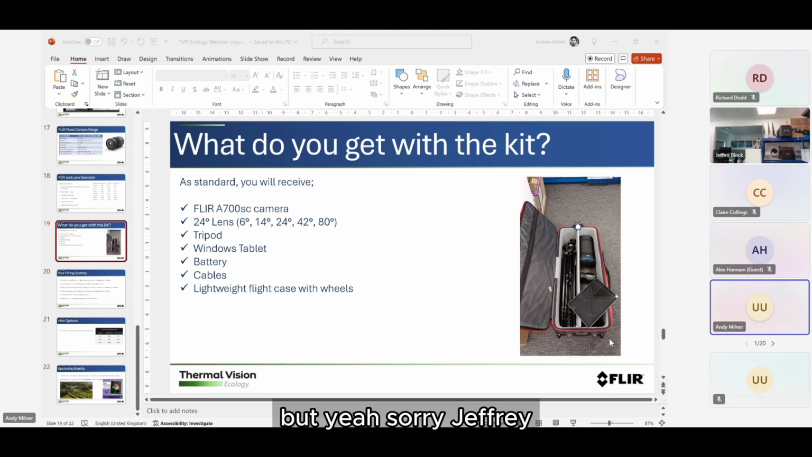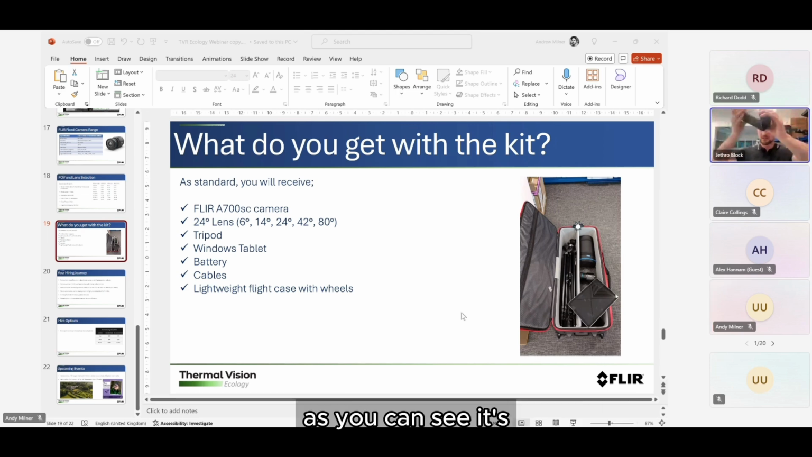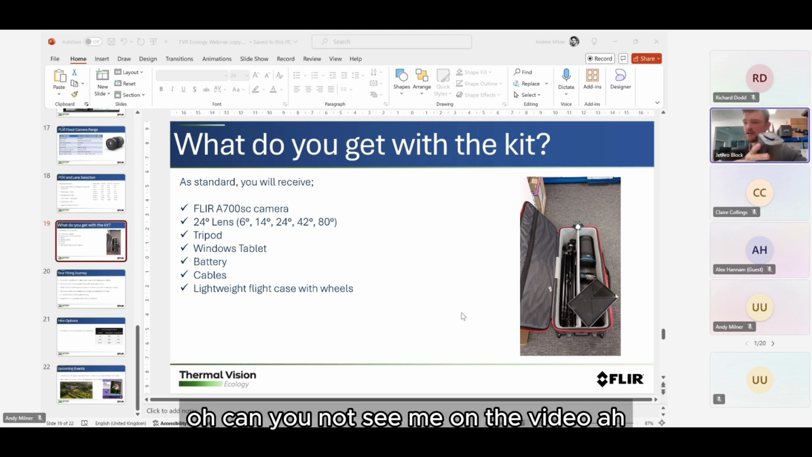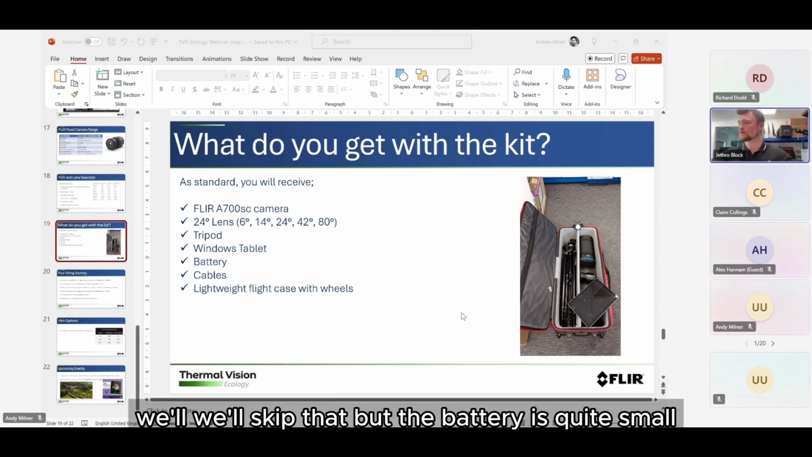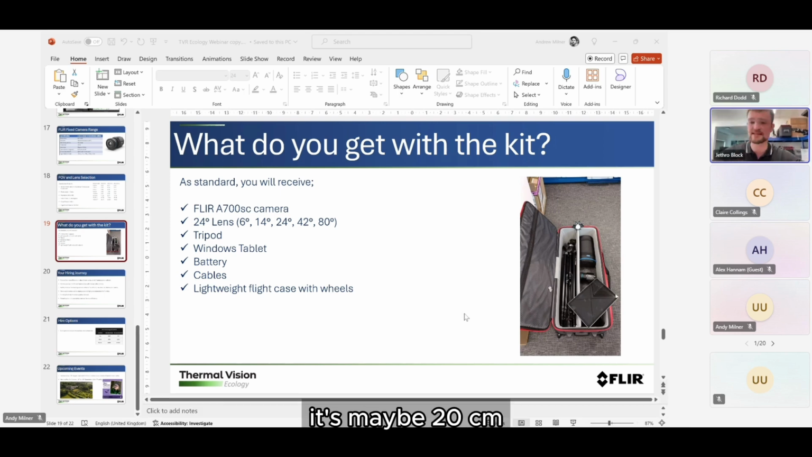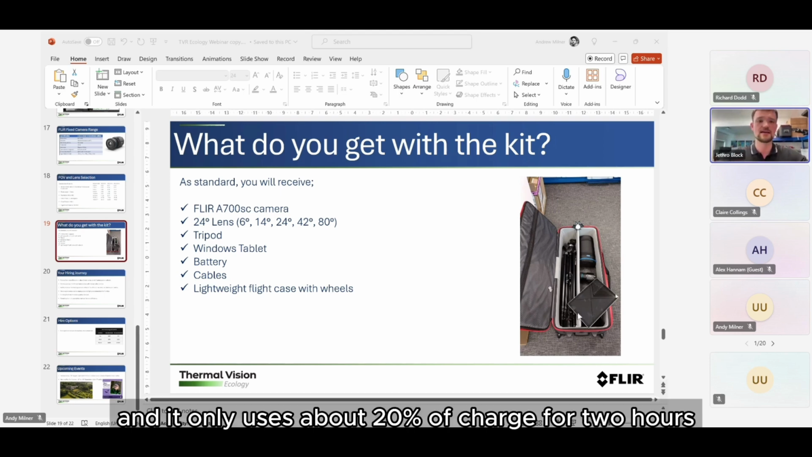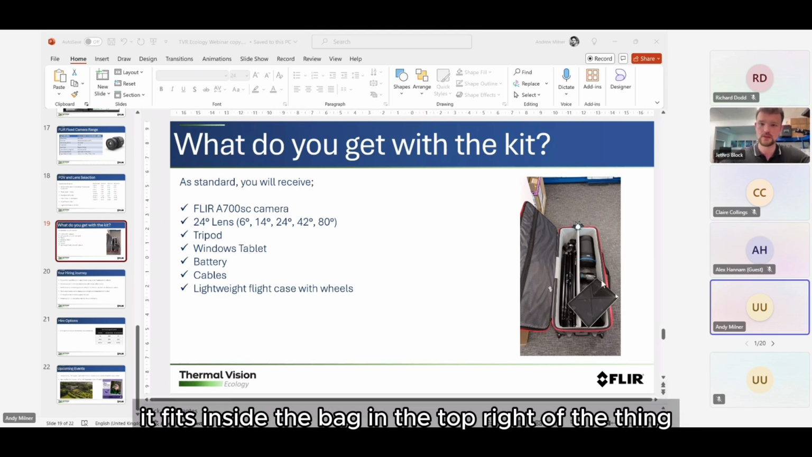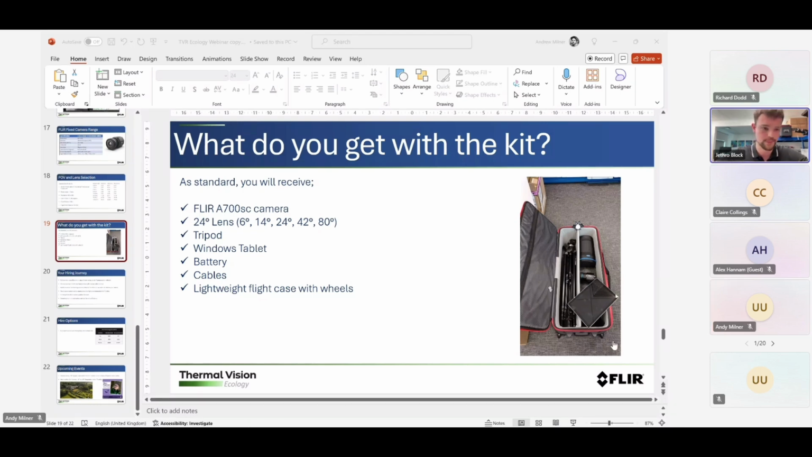I've actually got an example of the smaller battery here. As you can see, it is quite small, and about 2 hours of recording only takes... Oh, can you not see me on the video? Never mind, we'll skip that. But the battery's quite small, maybe 20 centimeters, and it only uses about 20% of charge for 2 hours. So it's a nice lightweight alternative to the Jackery. It fits inside the bag in the top right of the slide.